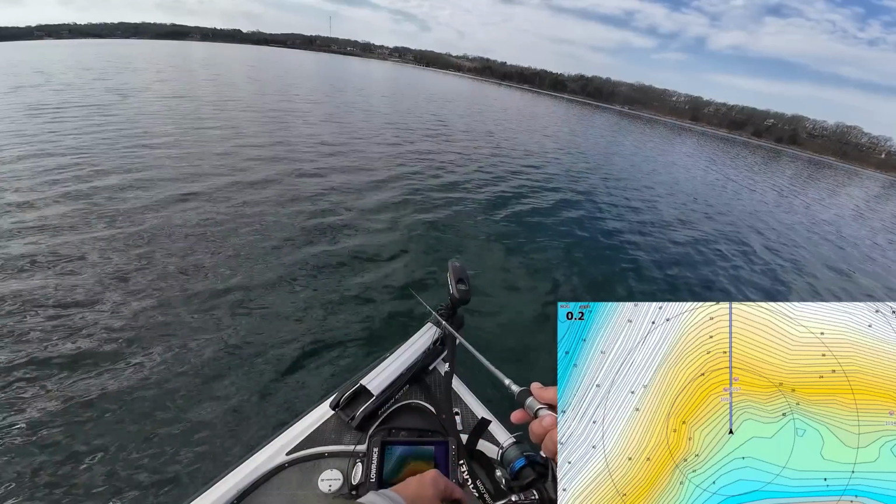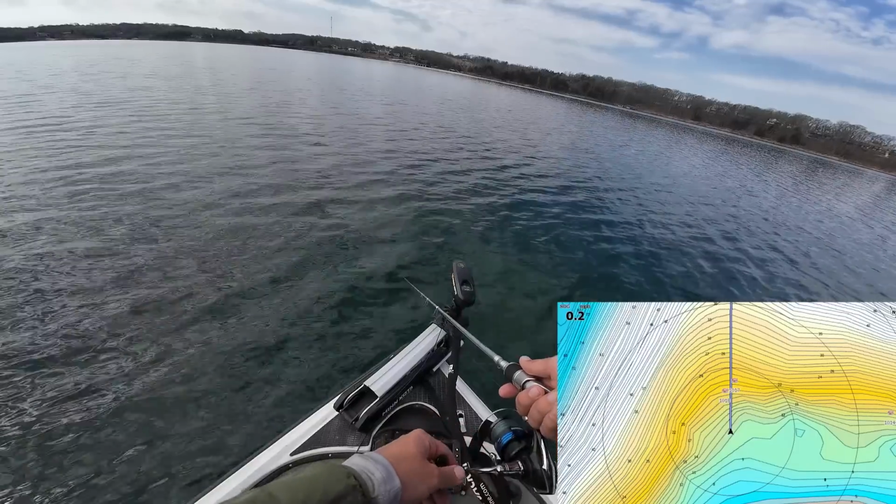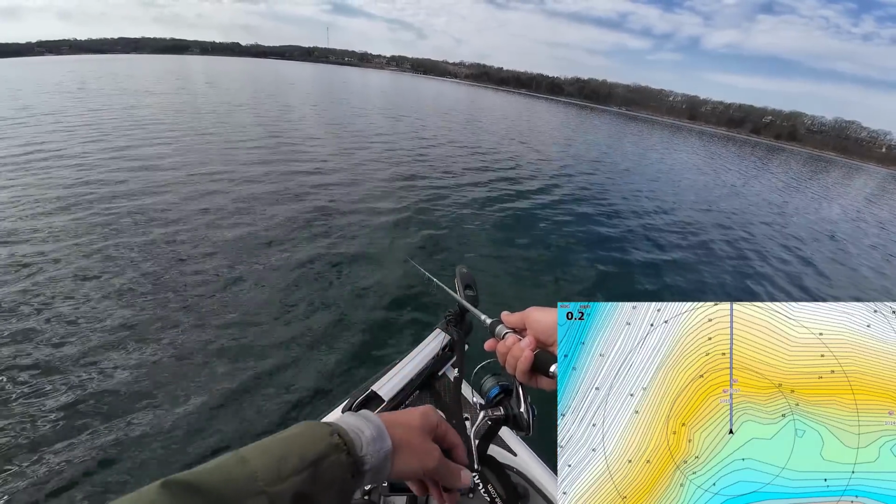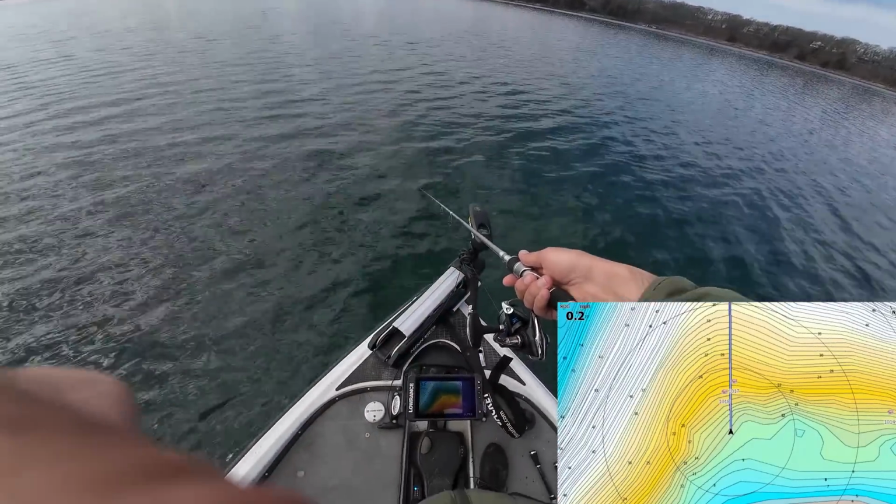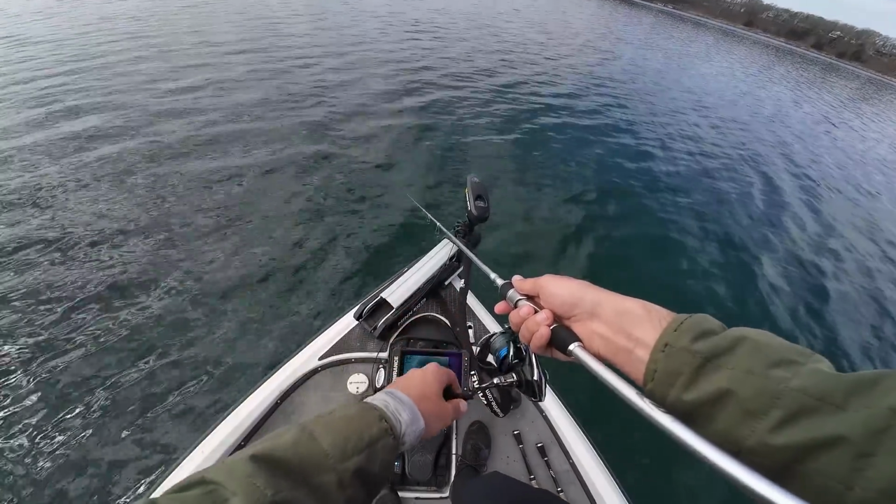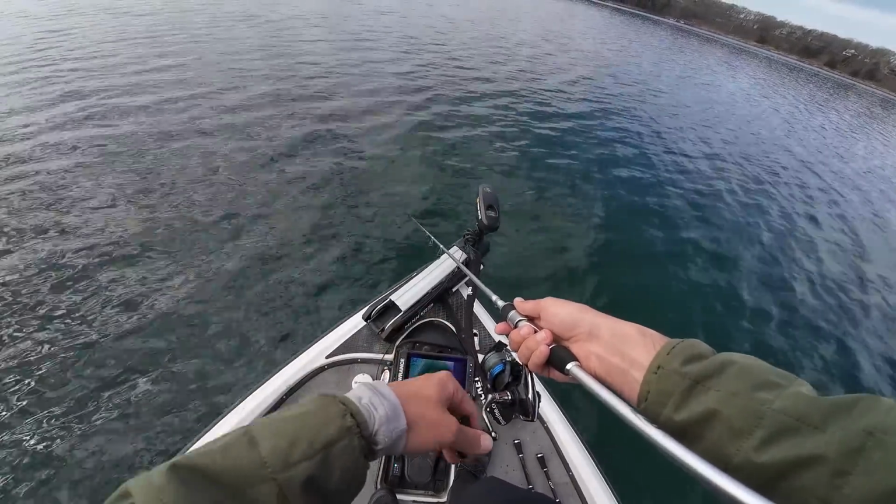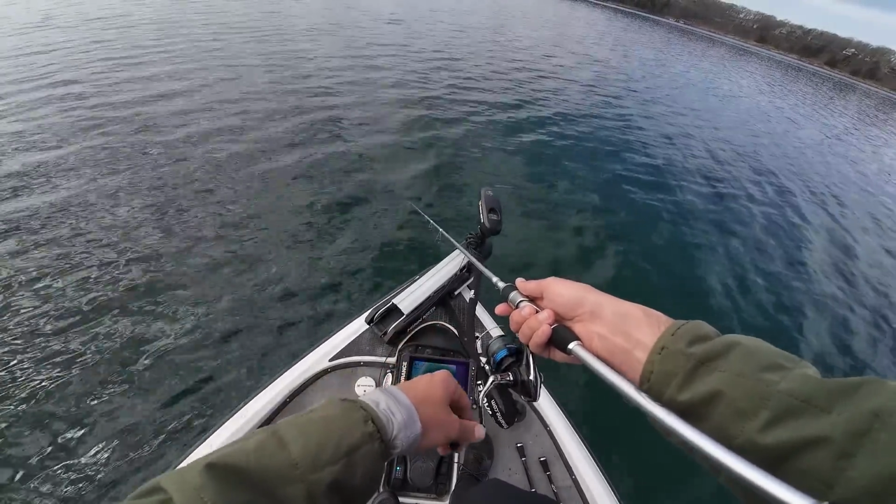But wind that thing in nice and slow. You can see I'm really keeping that bait slow. I'll tilt this camera down a little bit more for you guys so you can see that. So I'm really reeling that bait in slow just to maintain that bottom contact. It's only a 3/8 ounce head. I'm fishing it deep, so you have to work that thing slow.